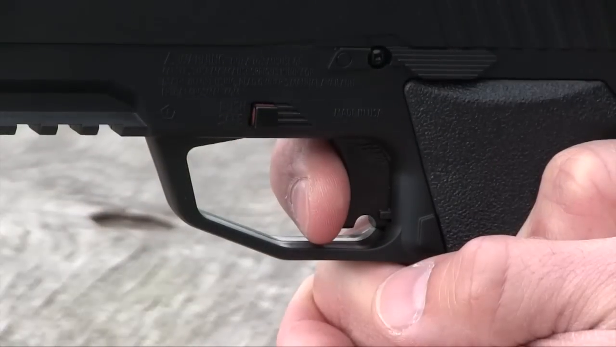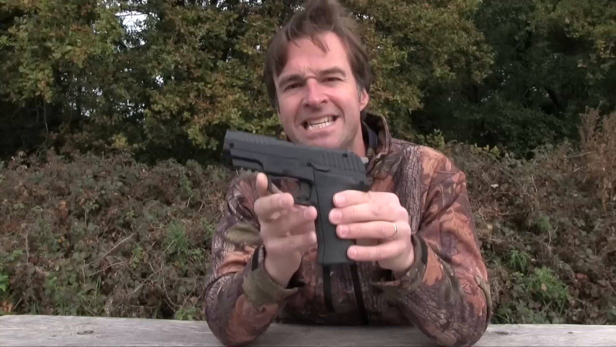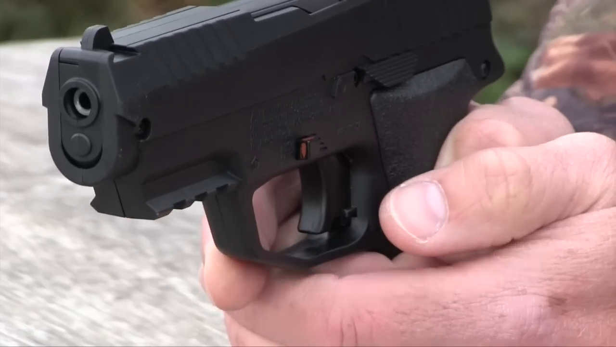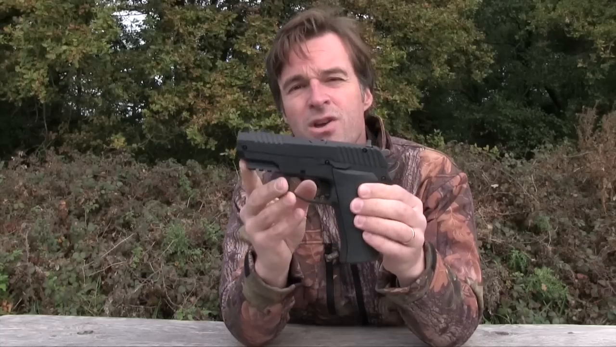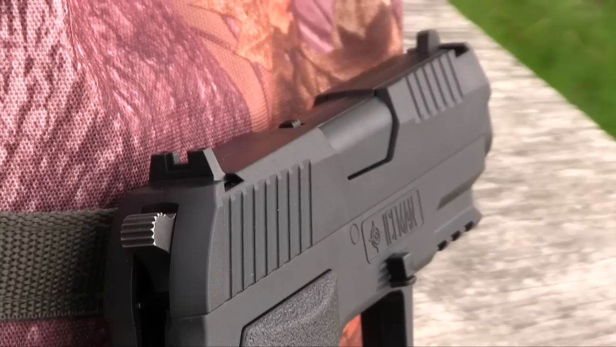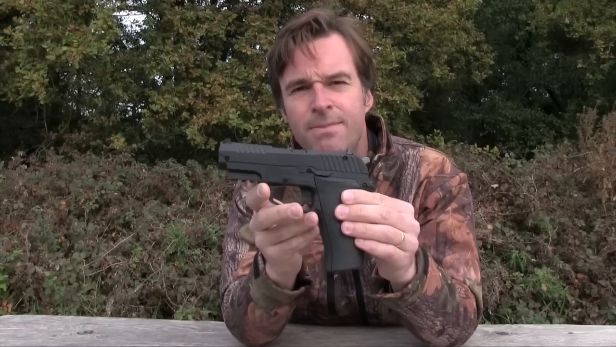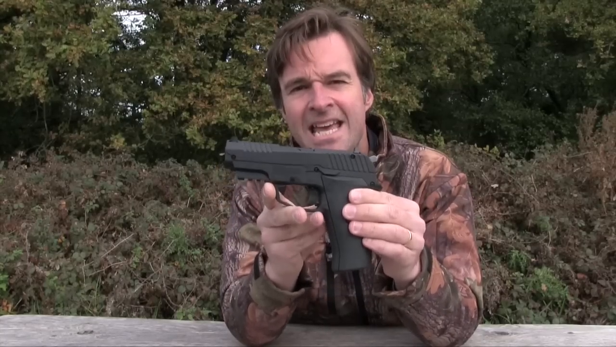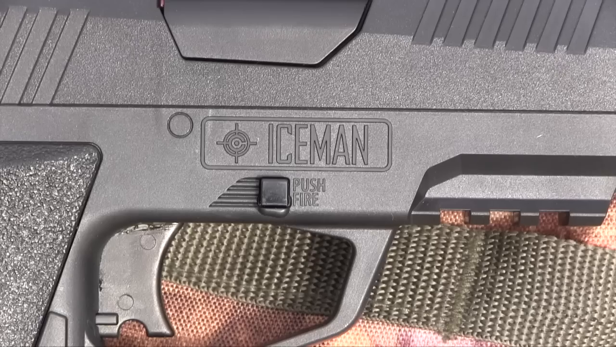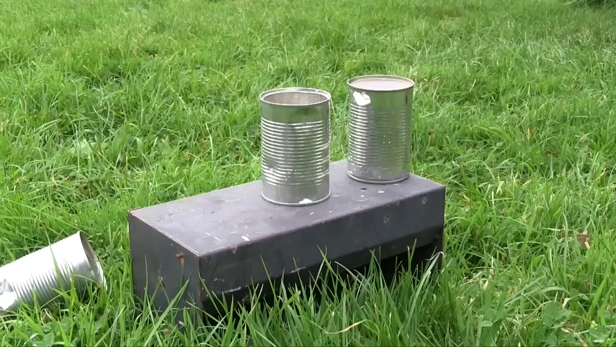The trigger is simple but effective. It feels reassuringly heavy, yet its breaking point is still easy to predict. And I'm pleased to say that the Iceman also features a very sturdy crossbolt safety catch. Although you could fit a laser to that accessory rail, the open sights provide fast, easy target acquisition. The rear element is adjustable for windage. Simply slacken off the locking screws with an Allen key and then drift it either left or right accordingly before locking it back down. The Iceman's semi-automatic action makes it perfect for fast-fire tin toppling.